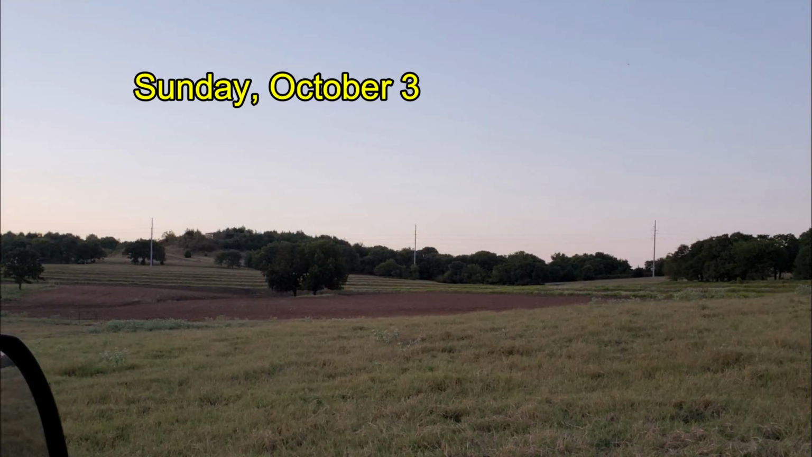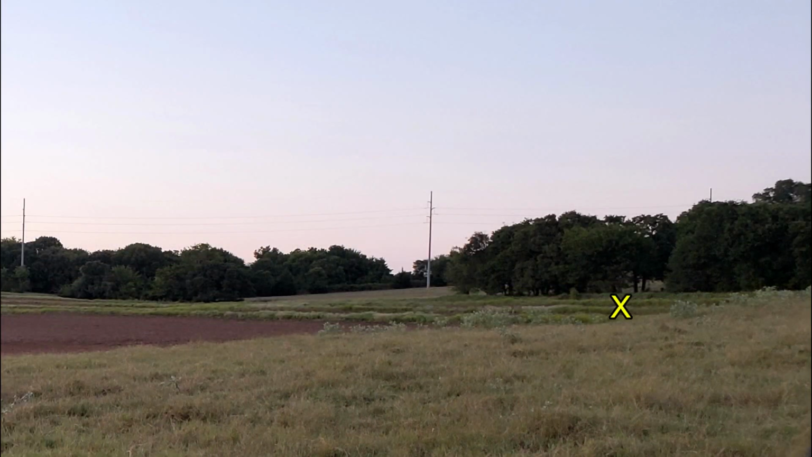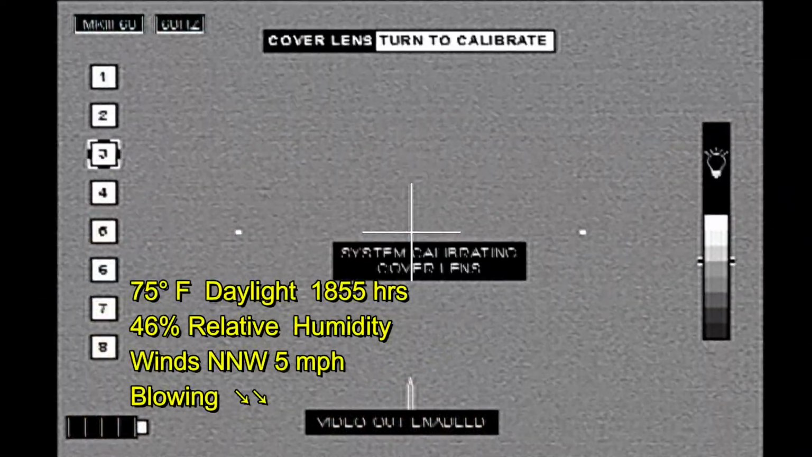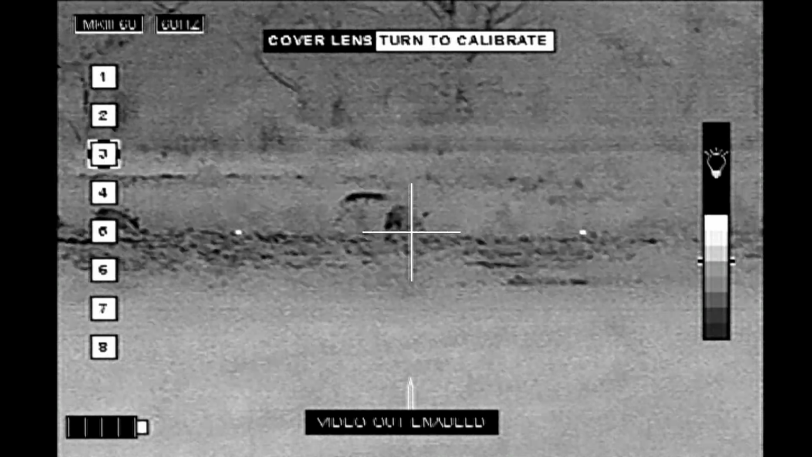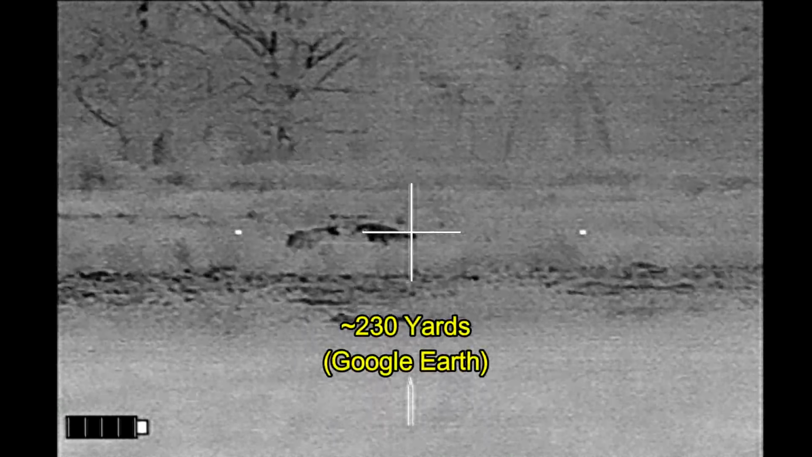Sunday night I arrived extra early, and the hogs were already out under the oak tree in the middle of this plowed field. And the hogs saw me, ran off to the right up on the terraces that you see right here. I was able to get out of the truck, get my rifle turned on, get the scope nuked, and reacquire the hogs as they're going up onto the next terrace. The big one in front appeared to be a boar, so I'm going to take the one in the back.